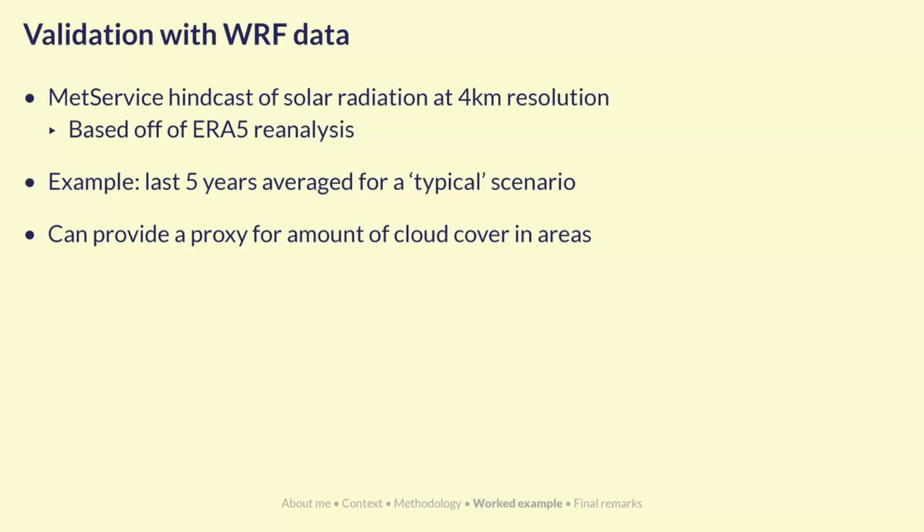And with that data set, you could then average the last 5 years to get a typical scenario of estimated solar radiation numbers. So the whole idea is that we can then provide a proxy for the amount of cloud cover, because the values provided by these hindcasts would account for atmospheric conditions.